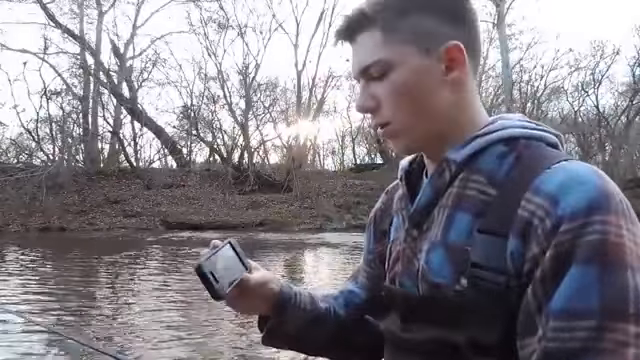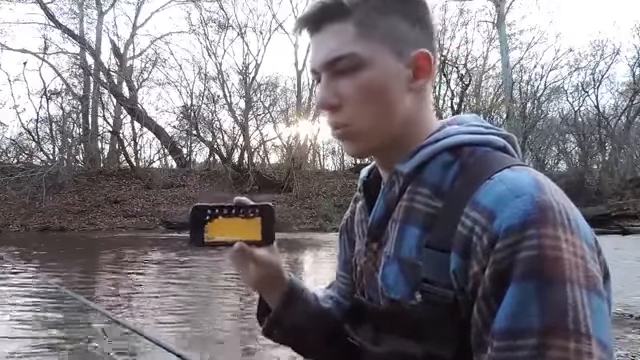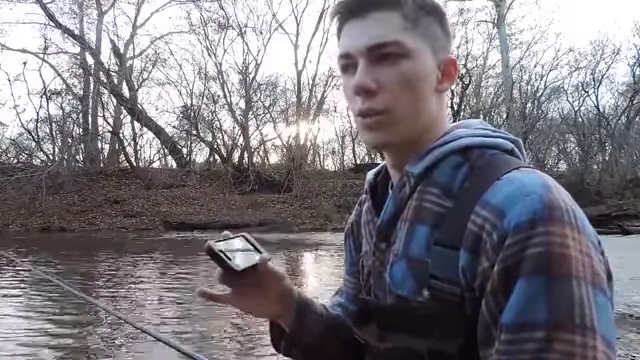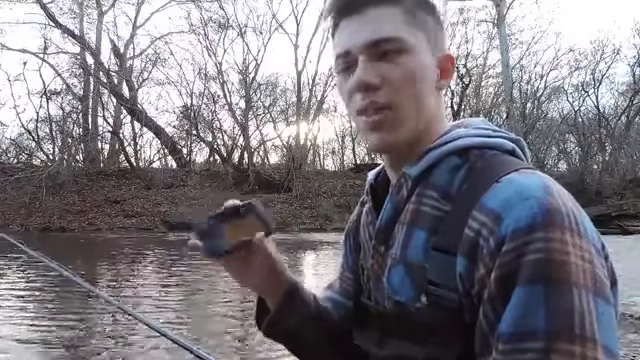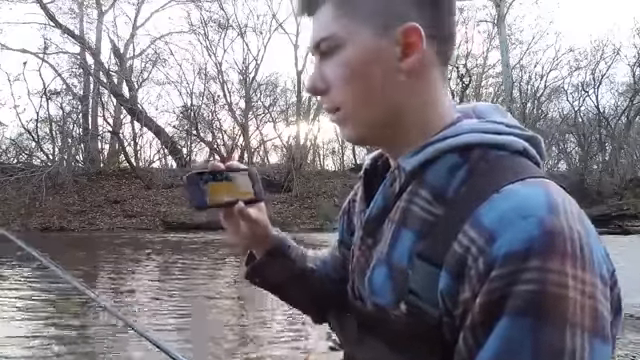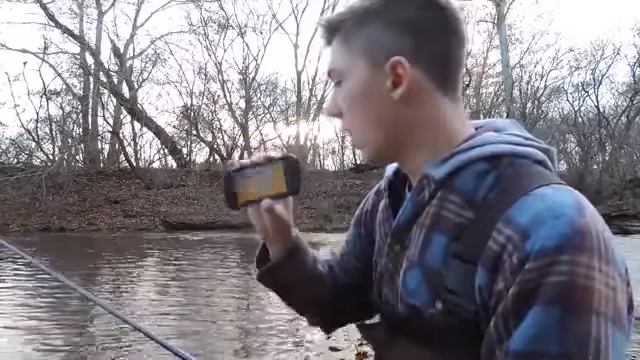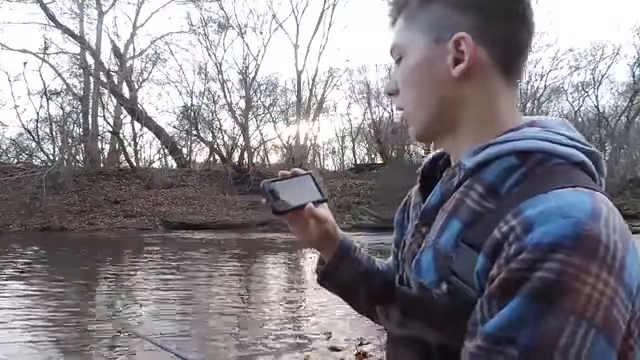So the Deeper fish finder is a Bluetooth device, and it requires some sort of smartphone or tablet, anything ranging from an iPad to an Android tablet or an Android phone. Anything like that is compatible with this. I think it's just Apple and Android products. You basically need something with Bluetooth that you can connect this to, because that's going to be your fish finding screen. That's your portable transducer, and this is your screen right here. So I'm going to get a good cast out there.